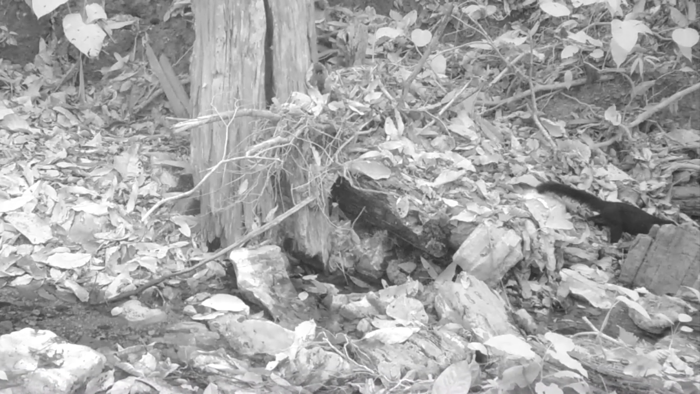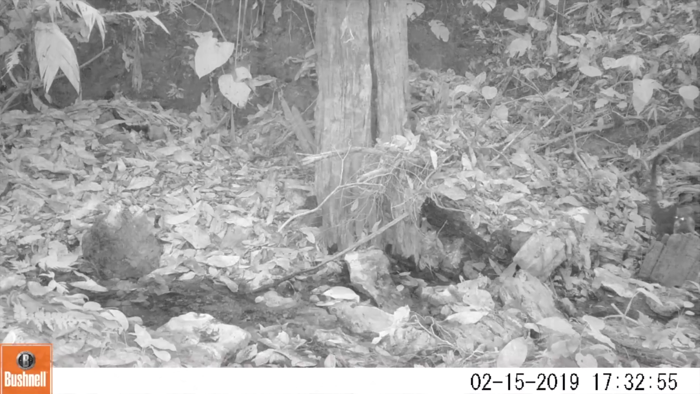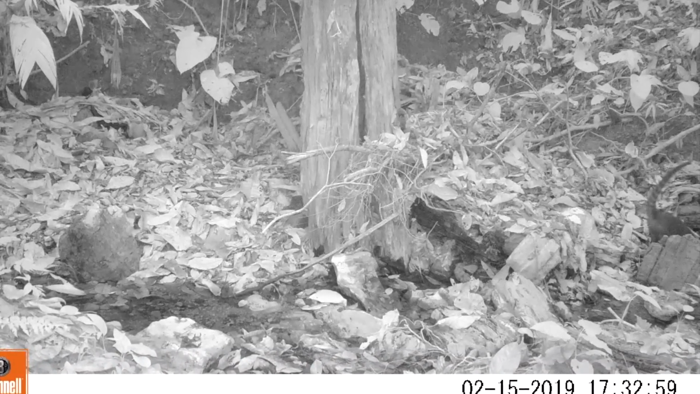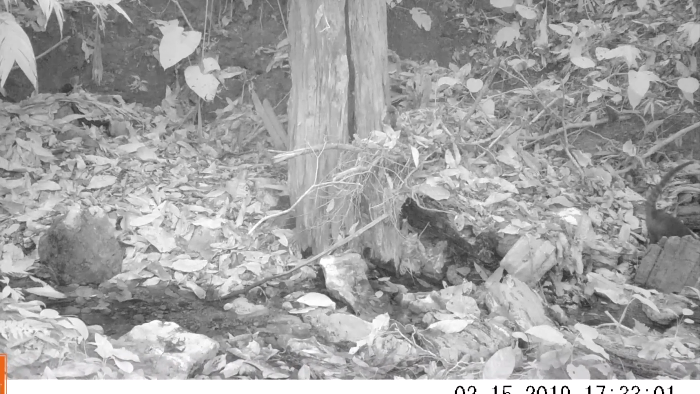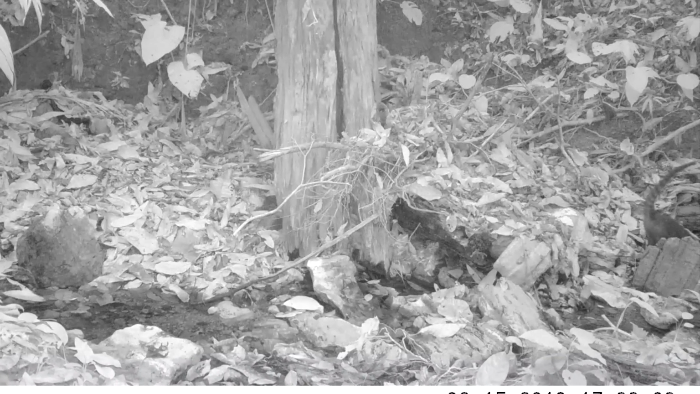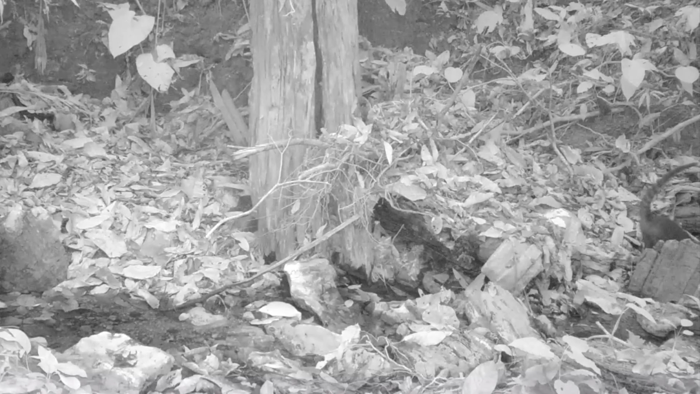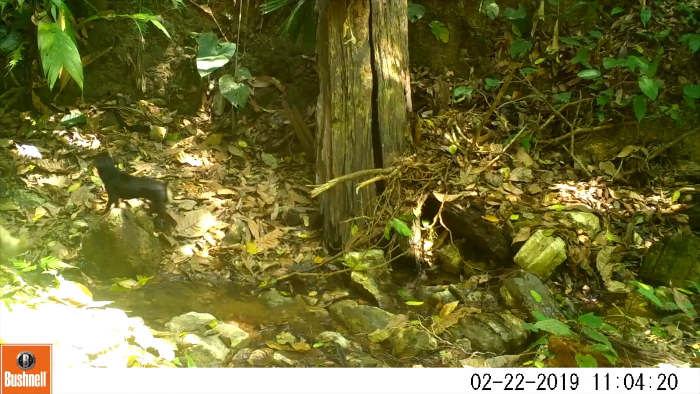The male coati having a drink. It's interesting that the male coati sometimes follow Tayras, and for sure this one is about 20 minutes after the Tayra passed by. Just some local dogs.